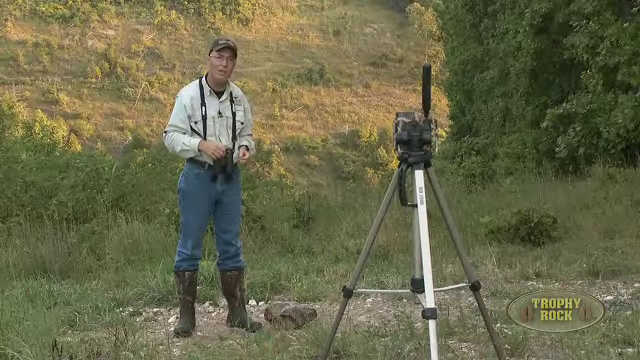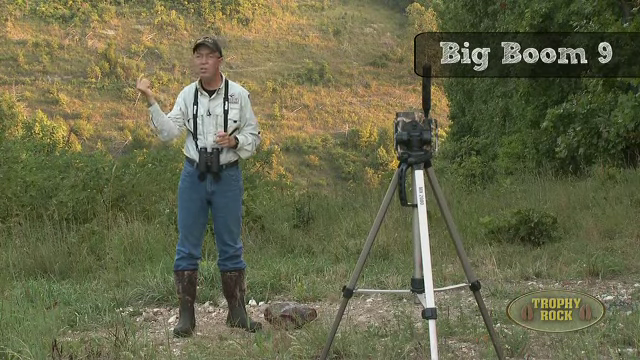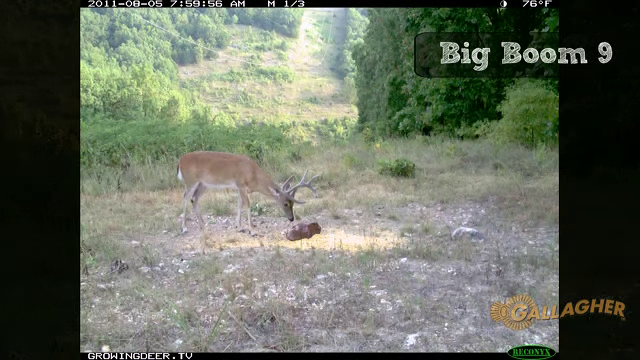The first buck on my list right here is Big Boom 9. Big Boom 9 lives on this boomerang ridge. Big whopping 9-pointer, thick chest, neck melts right into the legs. That's a great sign of a 4-year-old or older buck.